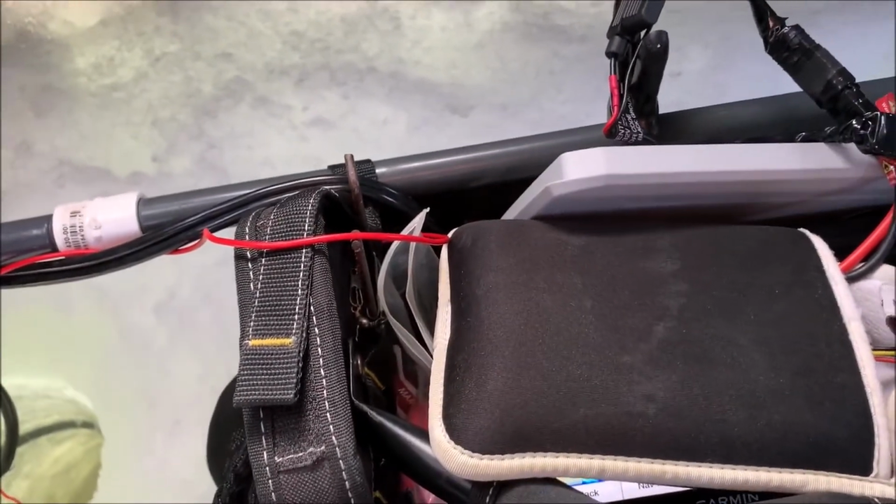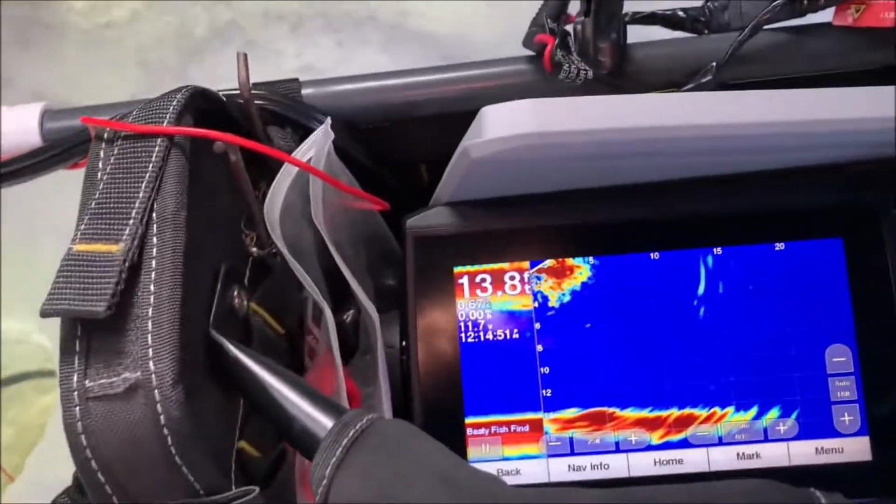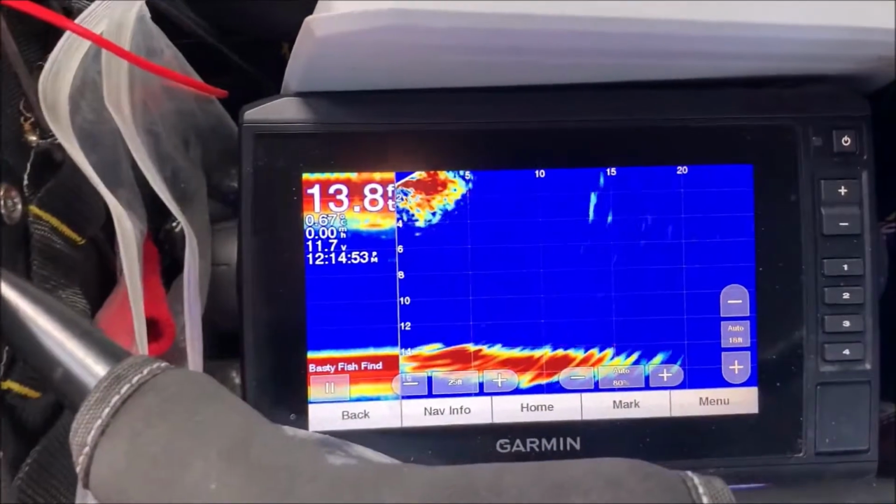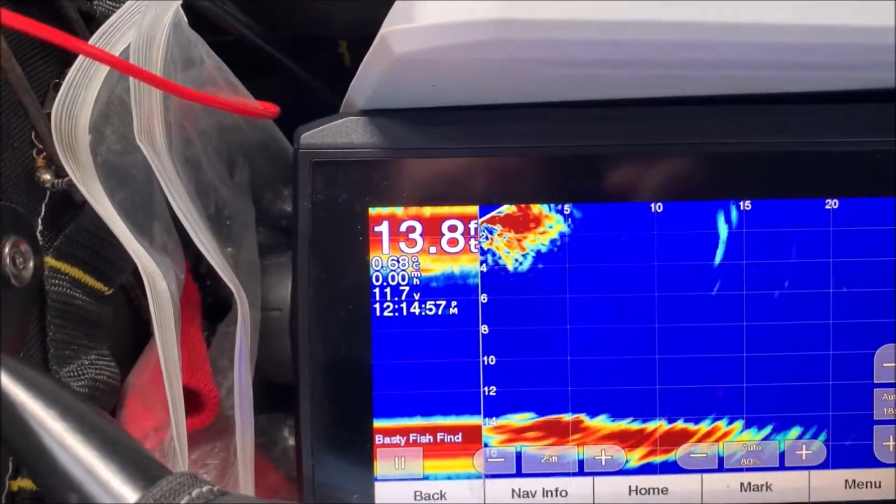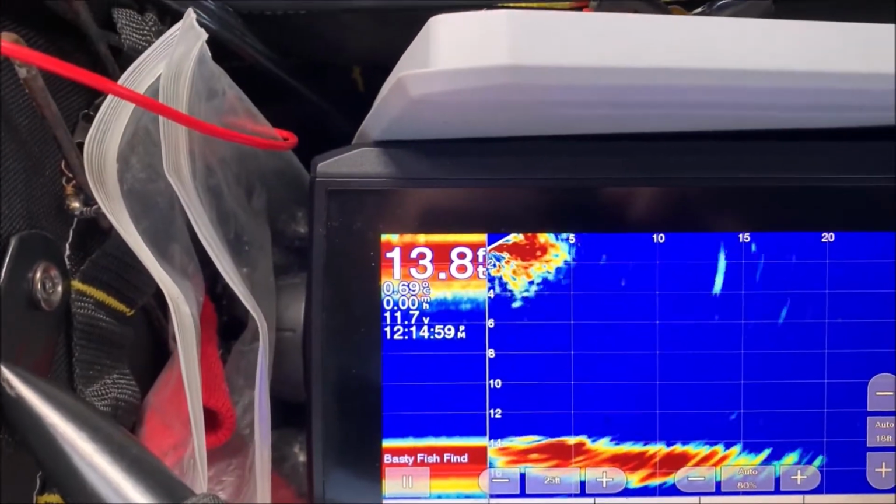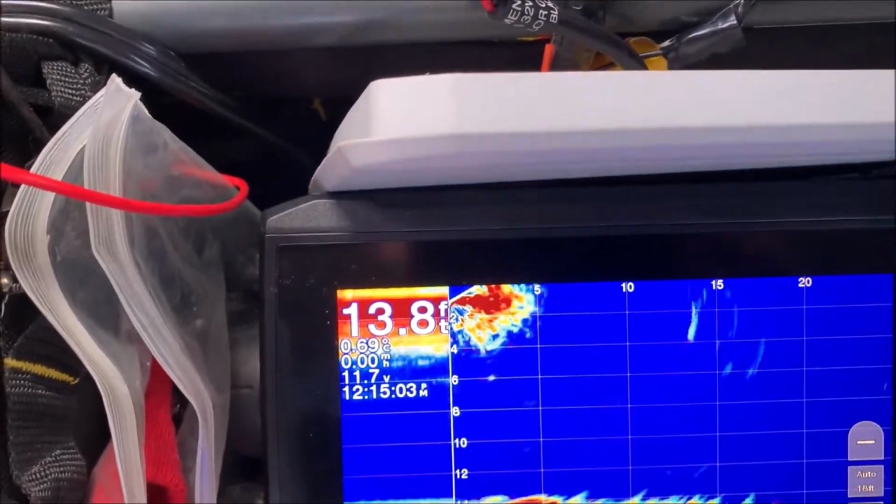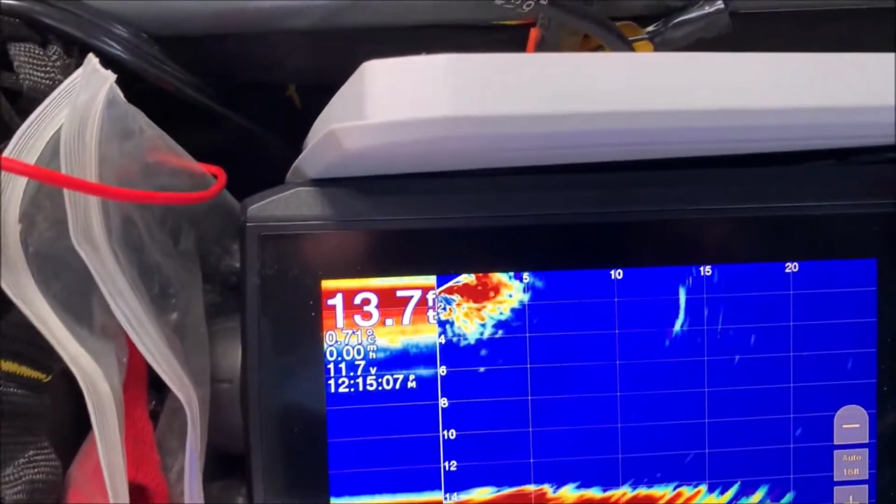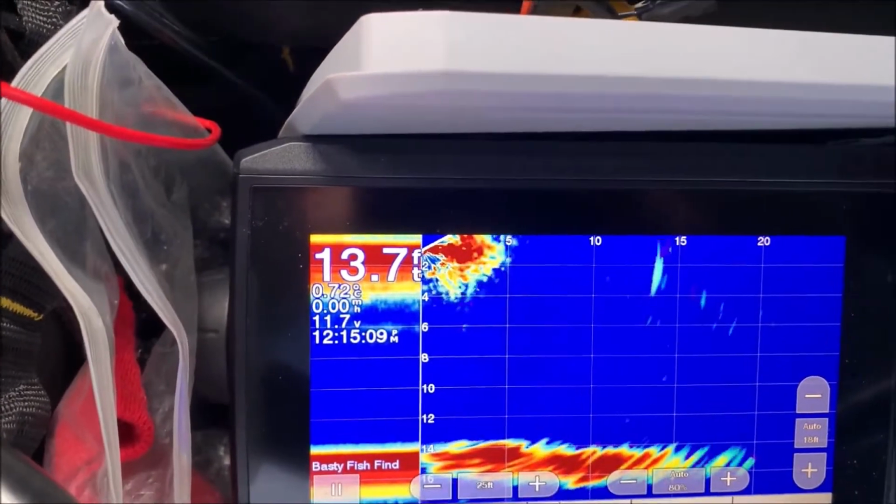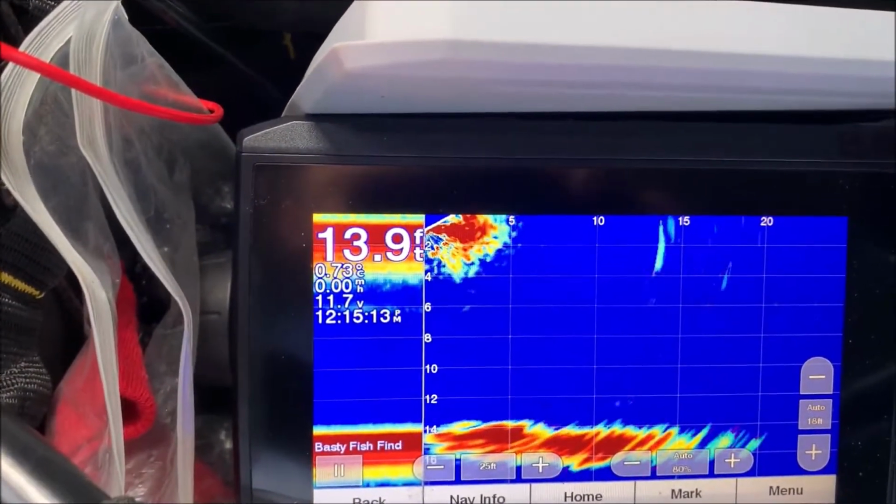I measured the draw on the two units and they're virtually identical. So in the top left corner you can see the 11.7 volts. Fully charged would be 12.6 volts, and fully discharged would be 9.4 volts. So what I found is you can easily fish 9 hours with this configuration or more.